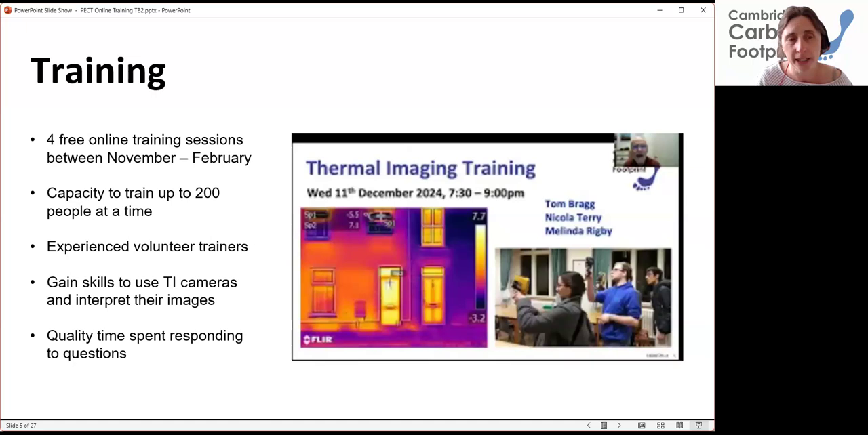There we go. So our training runs over winter between November and February, once a month. It's online, it's free. We can currently train up to 200 people at a time. We have capacity to do so. We have lots of experienced volunteer trainers, much like Tom here, and other volunteers who get involved. It's great to gain skills to use thermal imaging cameras and help people to interpret the images, which is where the pitfalls can be. We try to spend a lot of time responding to people's questions and all sorts of interesting conversations about, can I find mice in my wall and things like this, which is always quite interesting.